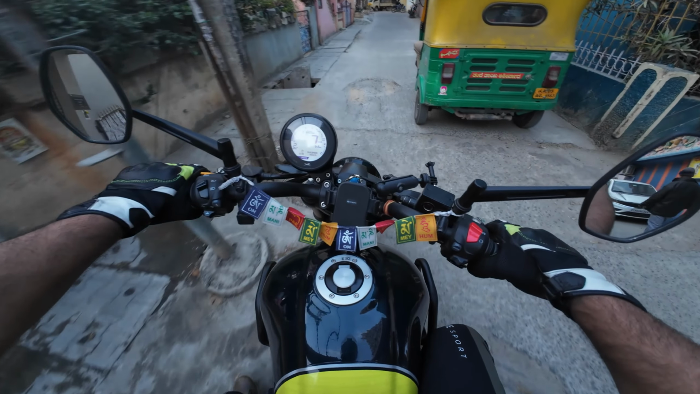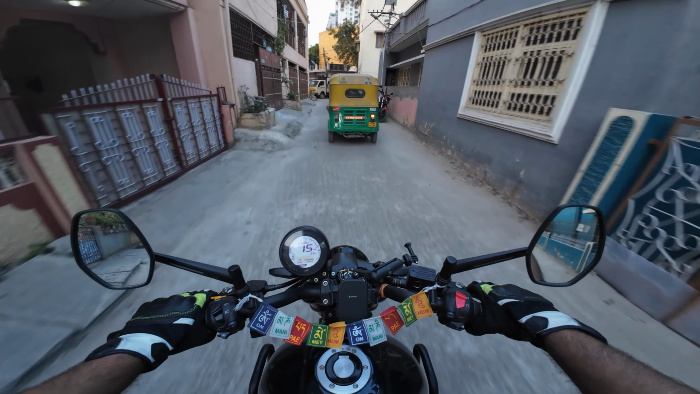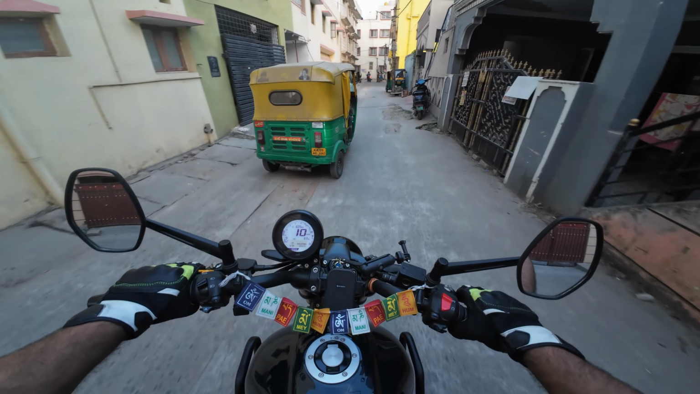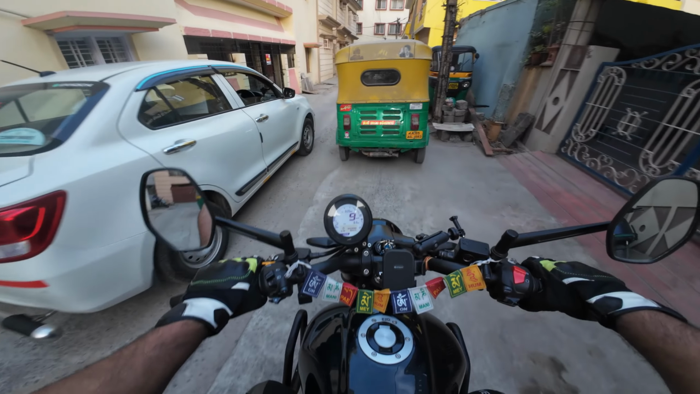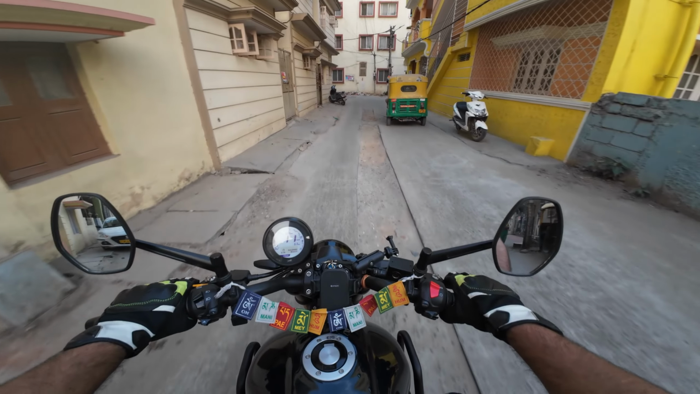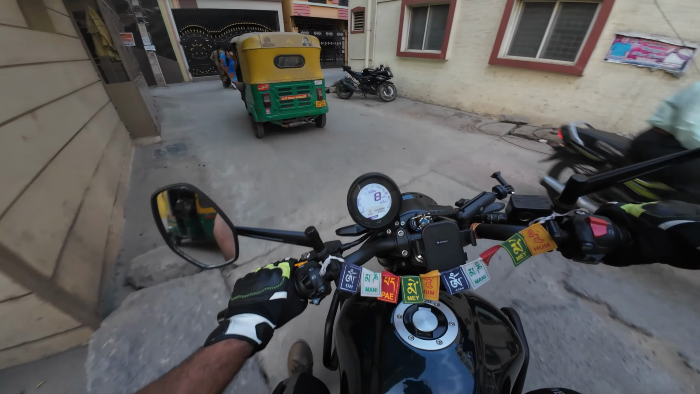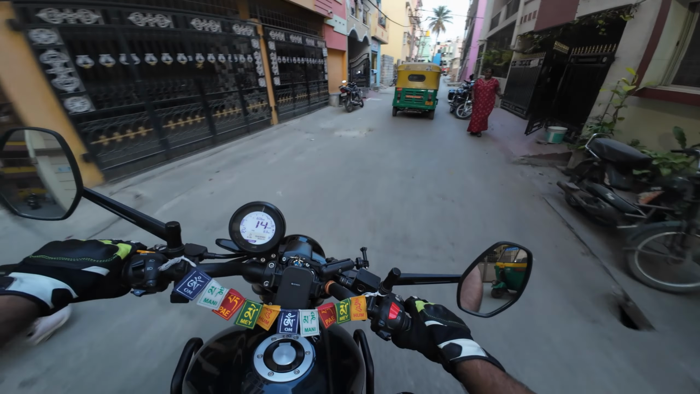So I'm going to have some early dinner, and this is test 2 for the Samsung mic which I have installed. These are some streets of Bangalore. This is Tin Factory, Beniganhalli metro station area, and we are going to Udayanagar market to eat something